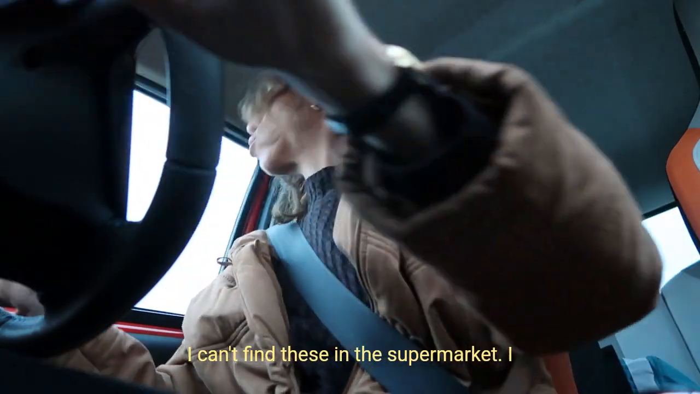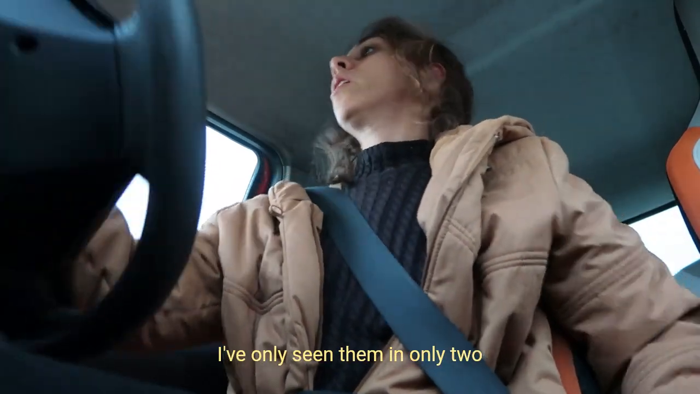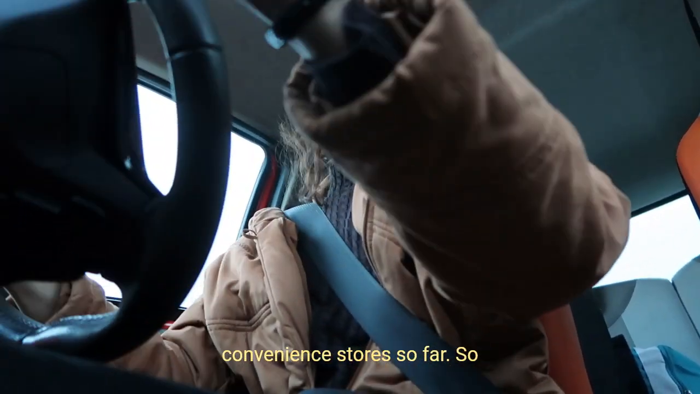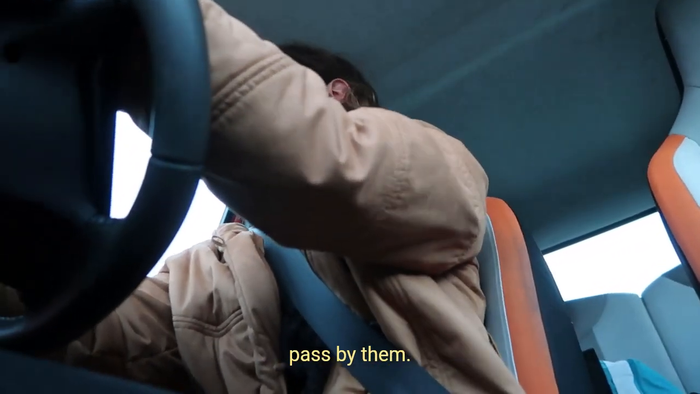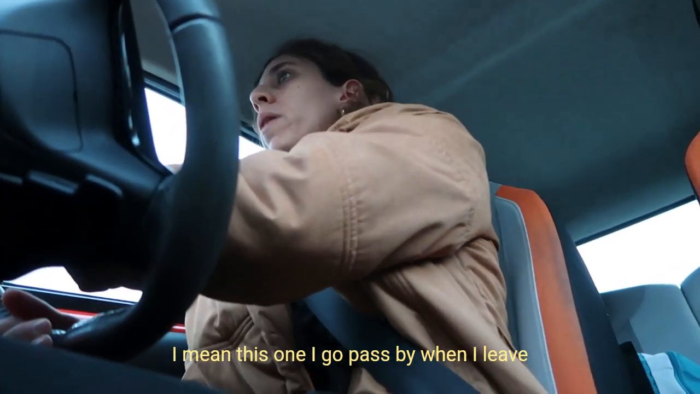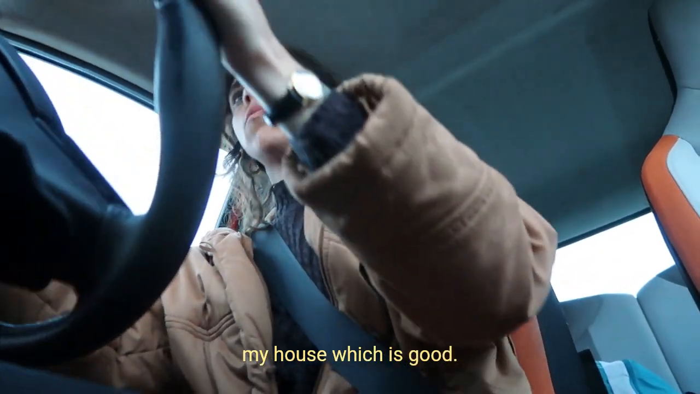Find these in the supermarket? I only find them at convenience stores, and I've only seen them in 2 convenience stores so far. I know which 2 they are. I do go past them. This one I go past when I leave town, and the other one's near my house, which is good.